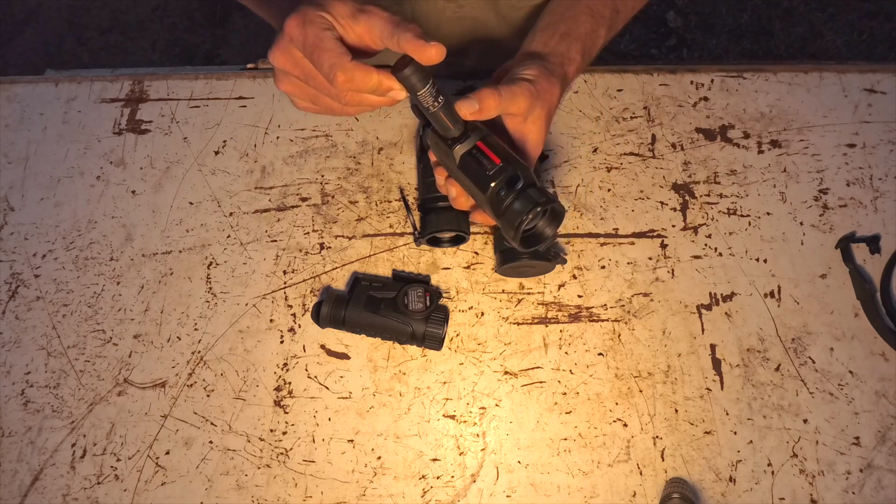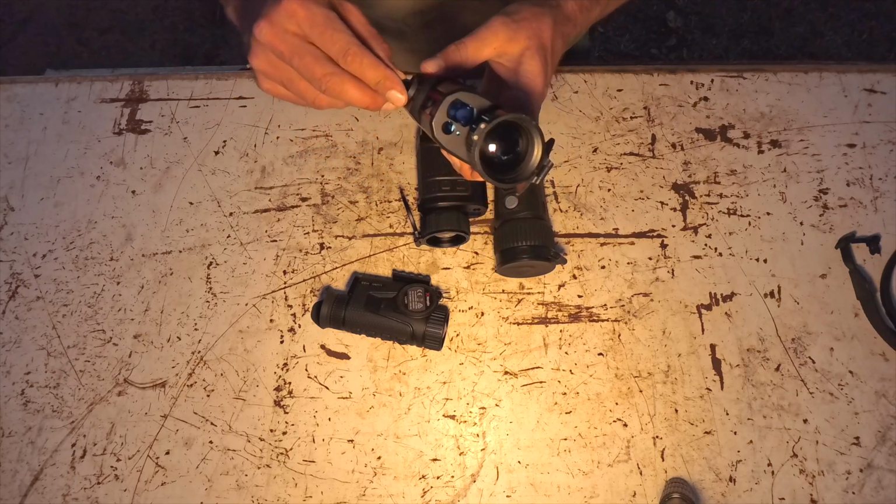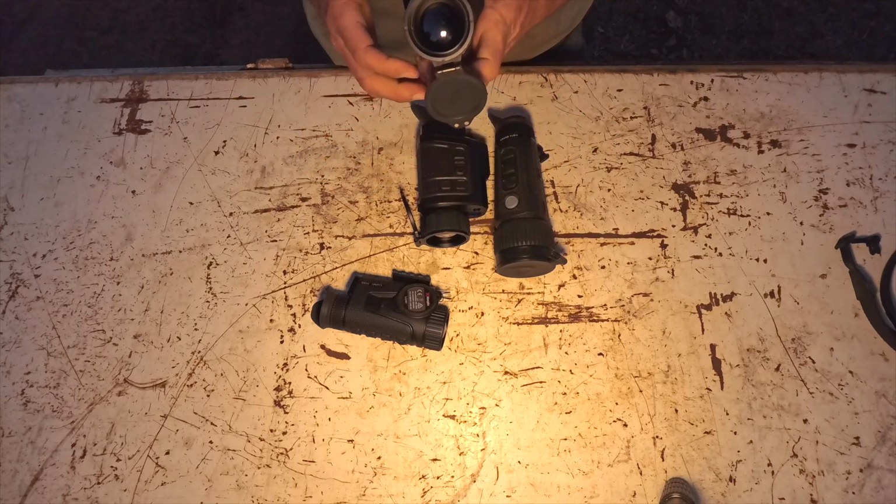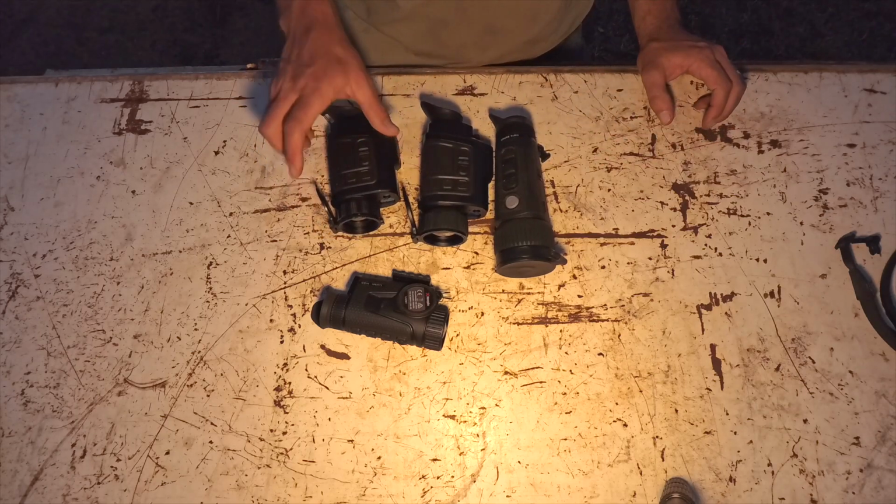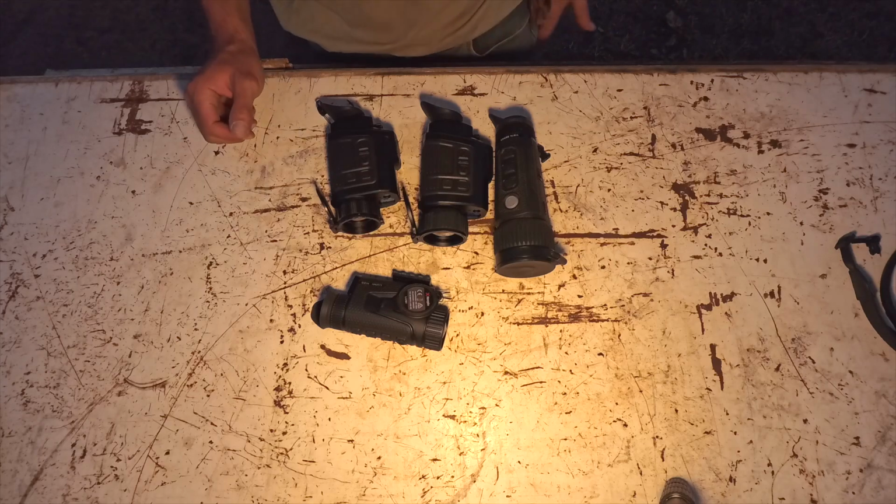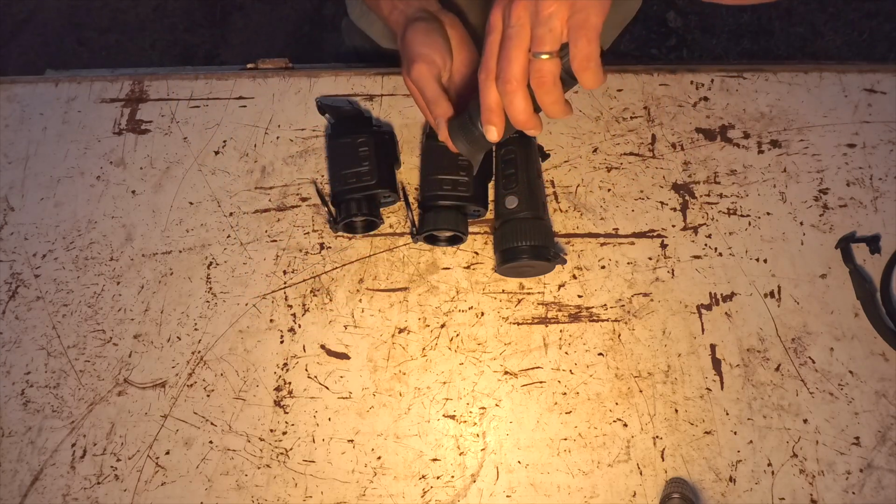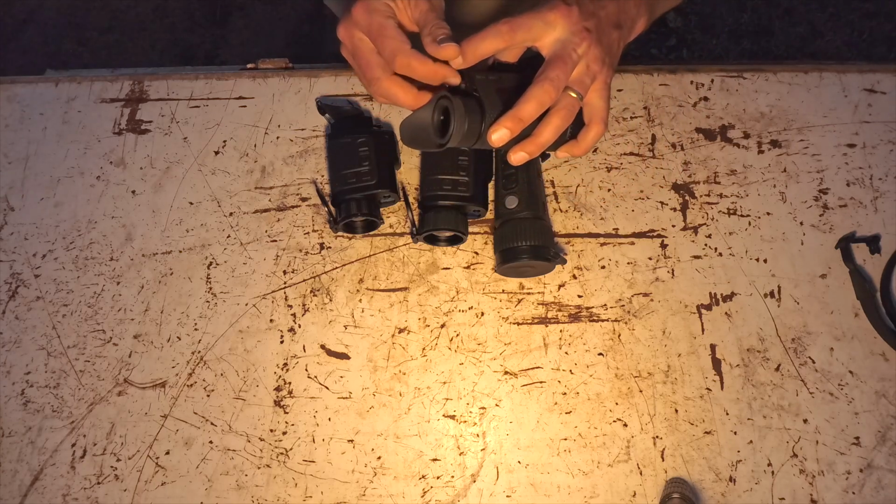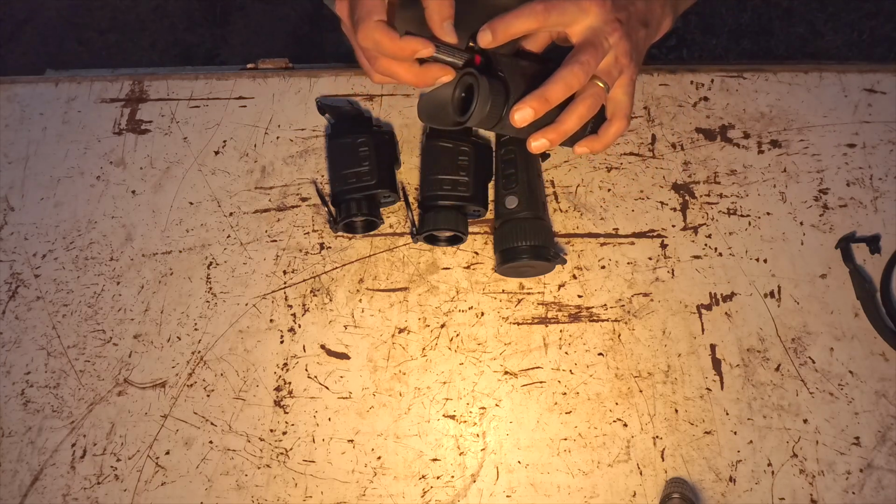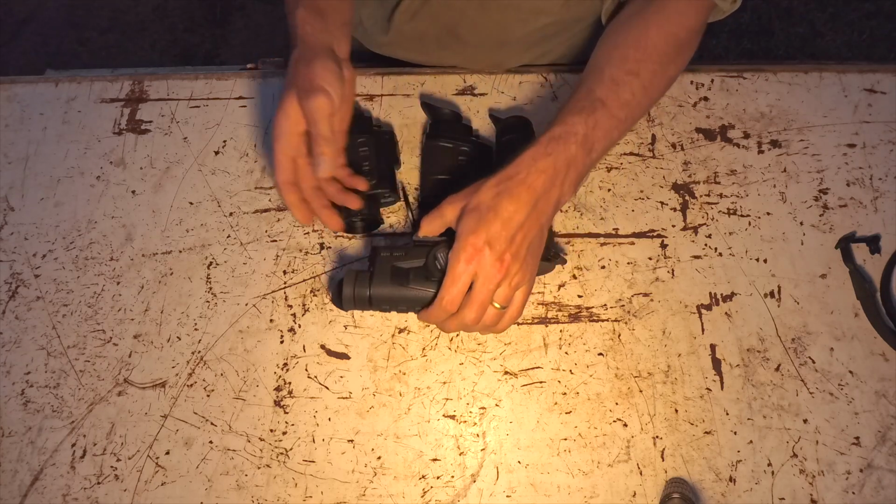You had to line up that orange line with that little orange arrow and push them in and turn them and they lock in place. So they are good batteries when you've got them, but they're just not as user friendly to change in the dark. Whereas this one here, you can just feel what you're doing. You've got a battery in your pocket, you get another battery out, and as soon as you feel the hole in it to put it in, it doesn't matter which way round you have it, it still just works.